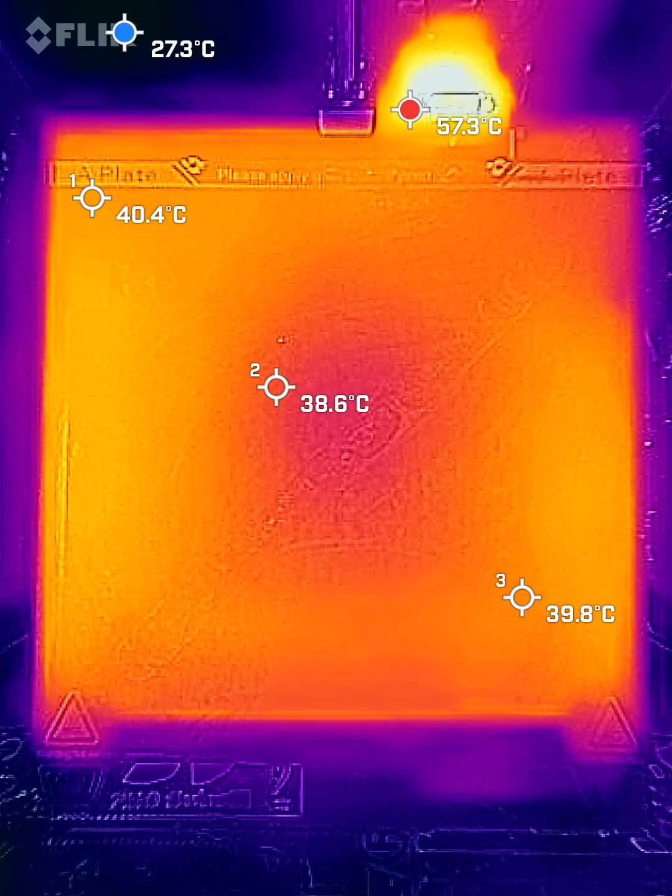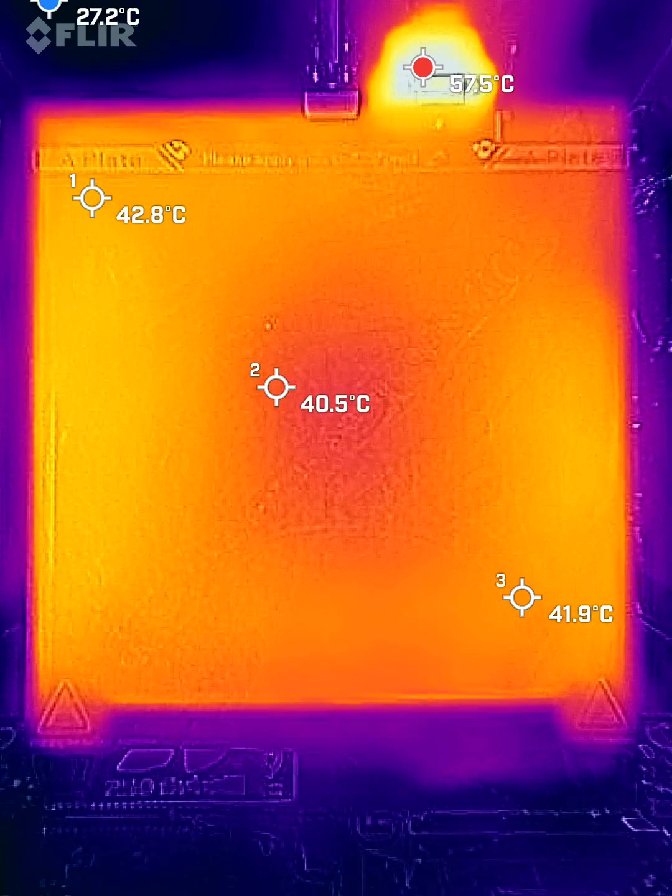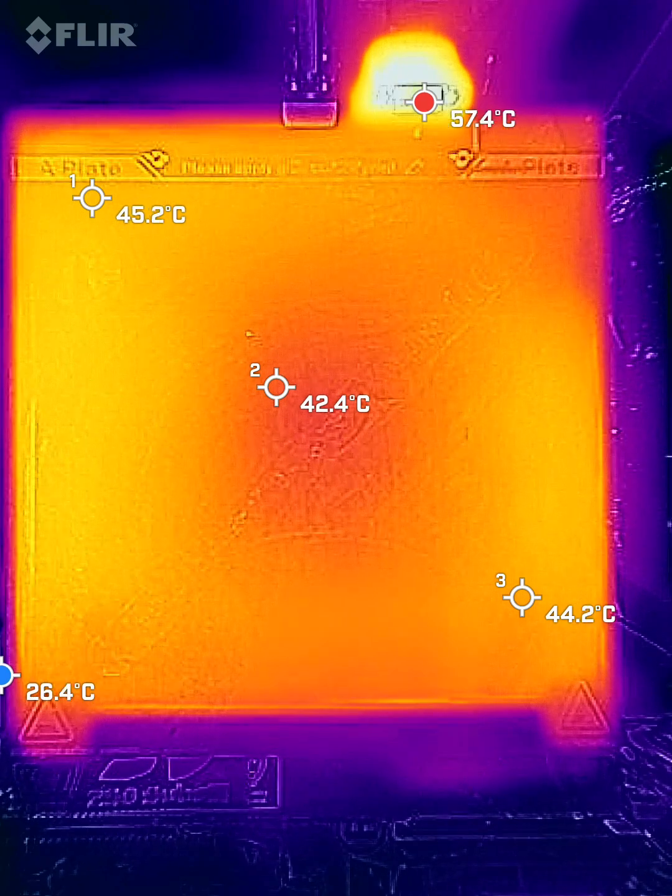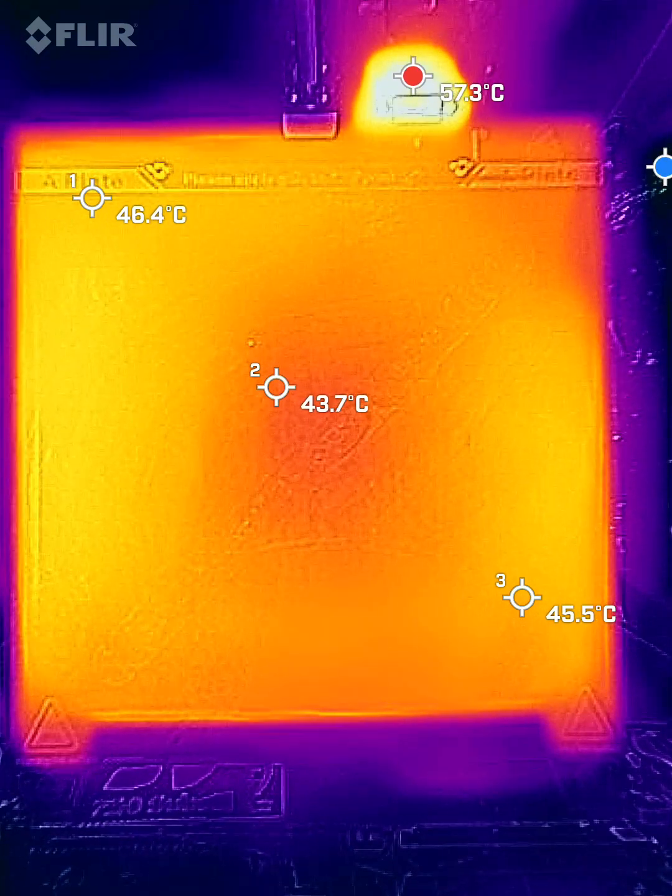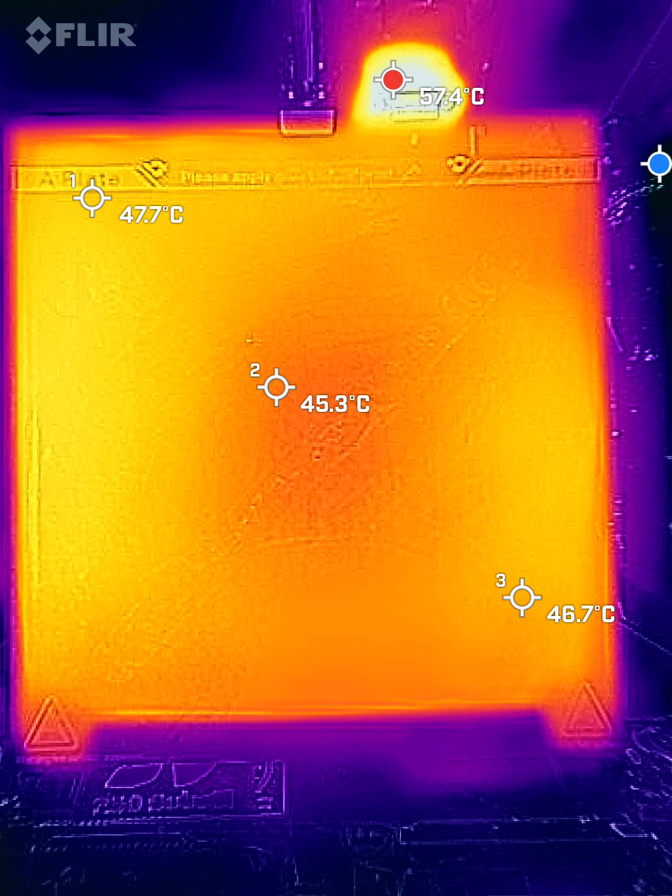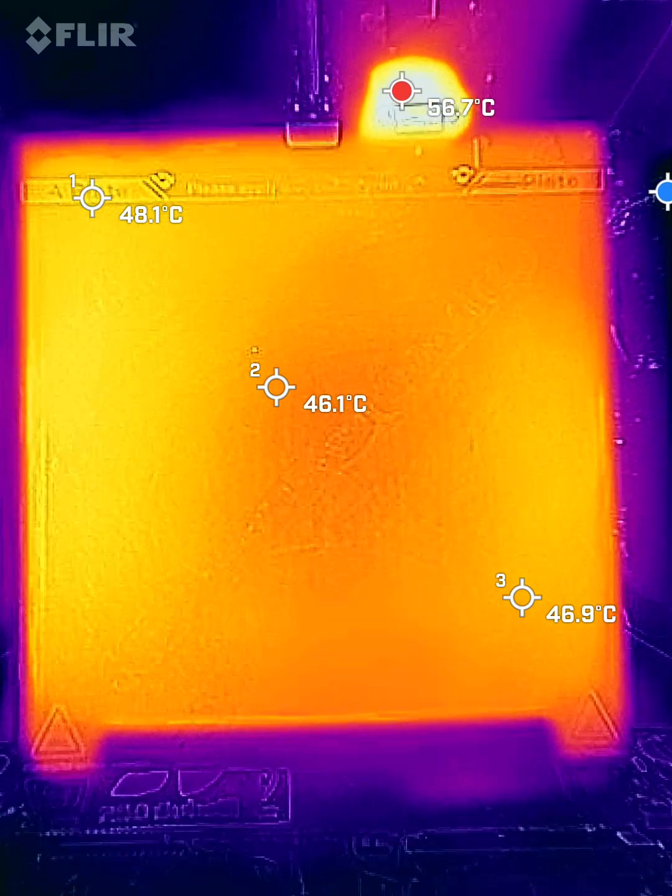Alright, so the corners seem to be a couple degrees ahead of the center, the far left and the near right. And the far right seems to be a little cooler, but not by much. I mean, not even a degree according to this scale here. And like I said, it's set to 45. It thinks it's at 43, and I'm showing 48, 46, 47